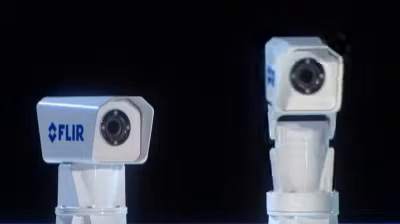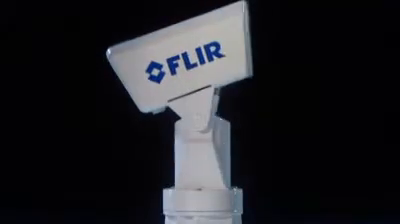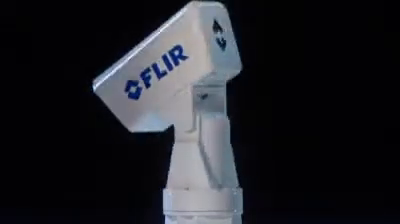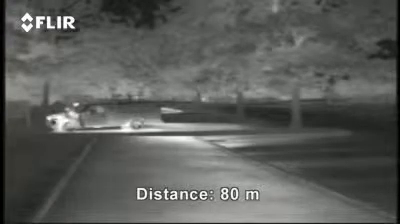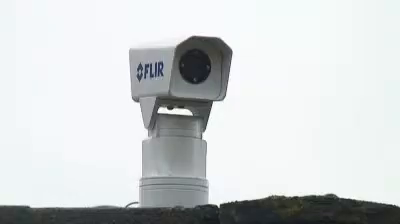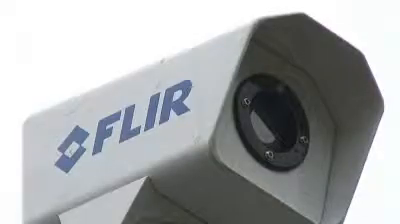Patrol IR is available in two versions, fixed mounted or pan and tilt. The pan and tilt version allows you to see plus or minus 180 degrees horizontally and plus or minus 45 degrees vertically. This offers superb situational awareness. The Patrol IR provides crisp, clear thermal imagery in total darkness and light fog or smoke. It features the same thermal imaging technology found in many of FLIR's most sophisticated security systems.